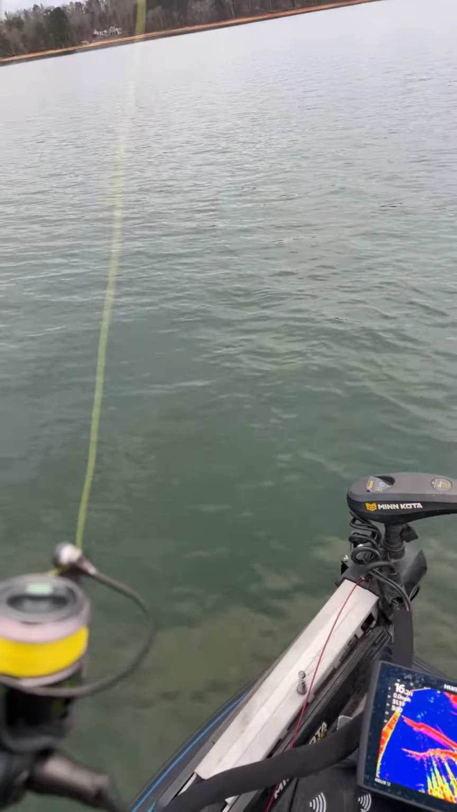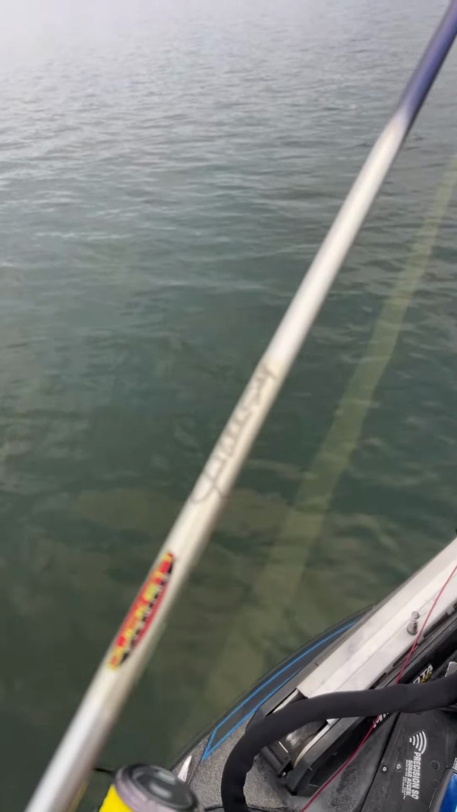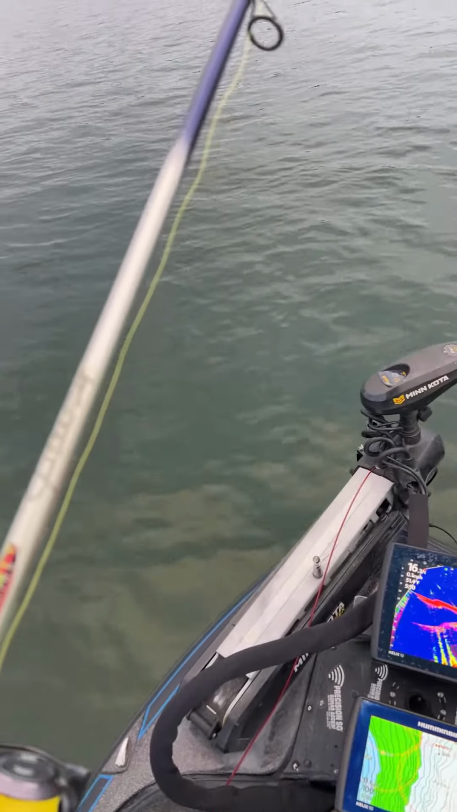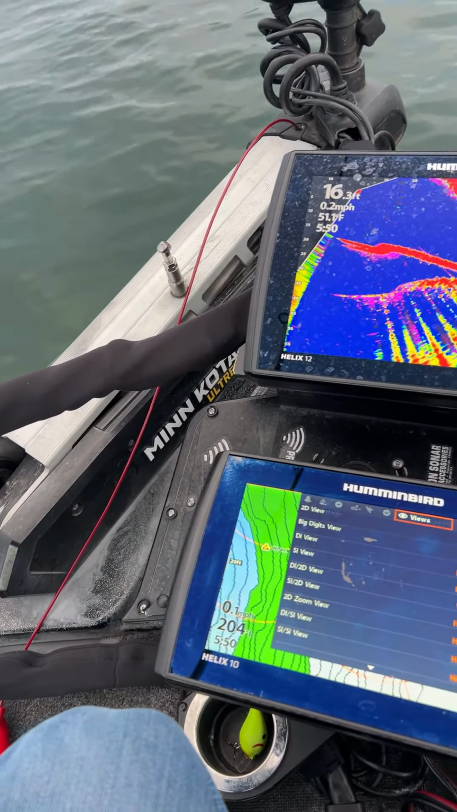All right, so let's see, guys. I'm thinking these fish right here where I'm at are relating to the bottom. So that's why I picked up my shaky head. We're sitting in, how deep is this water? Oh, man, you know what? I didn't go back and reset up my electronics. So let's go ahead and set my transducer back on the right one.